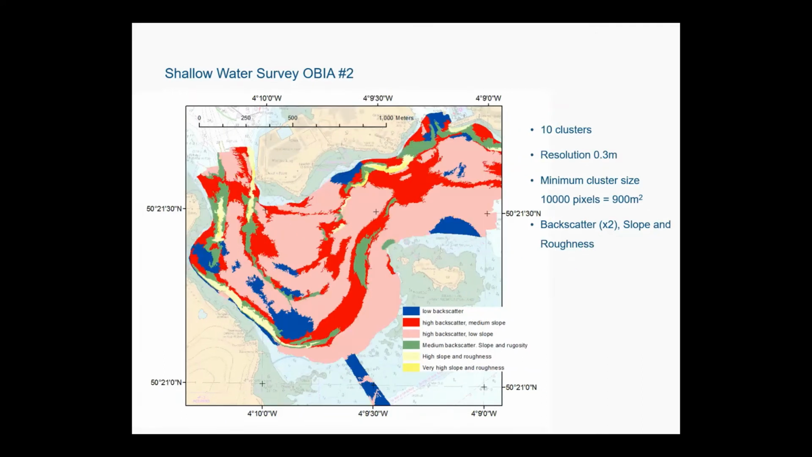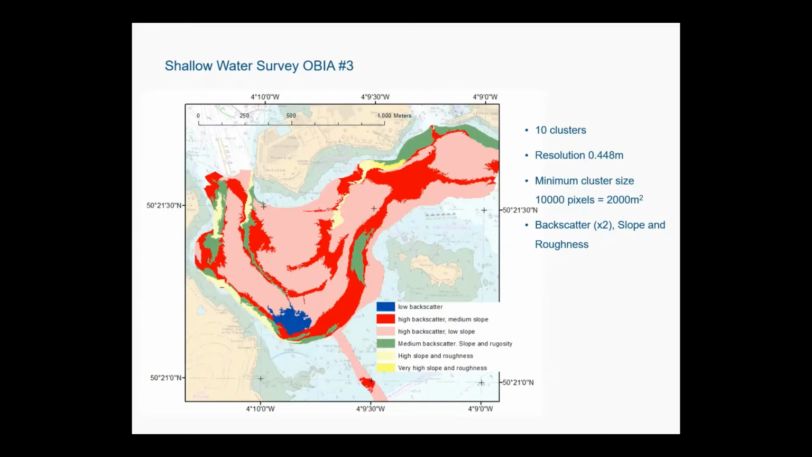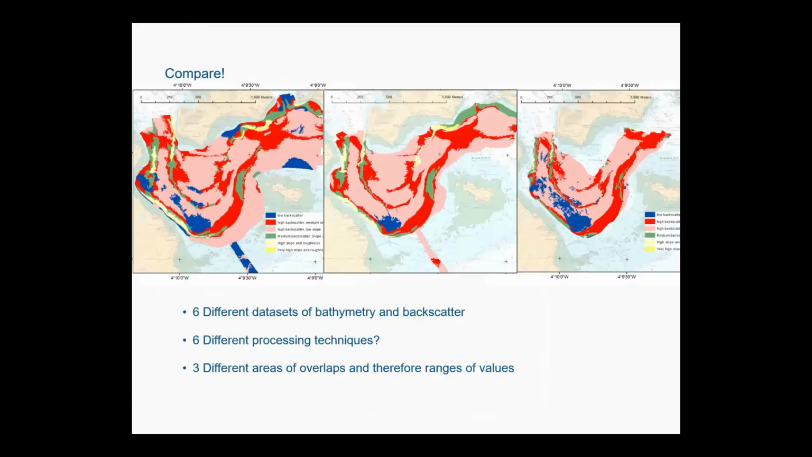And I got that on the first data set I ran. On the second data set, I got that. I used exactly the same type of cluster size, how big it's going to be, 10 clusters, again the same kind of weighting. I got a reasonably similar result. I did the third one as well, getting the idea that they're actually quite similar. So I can compare the 3 of them together.